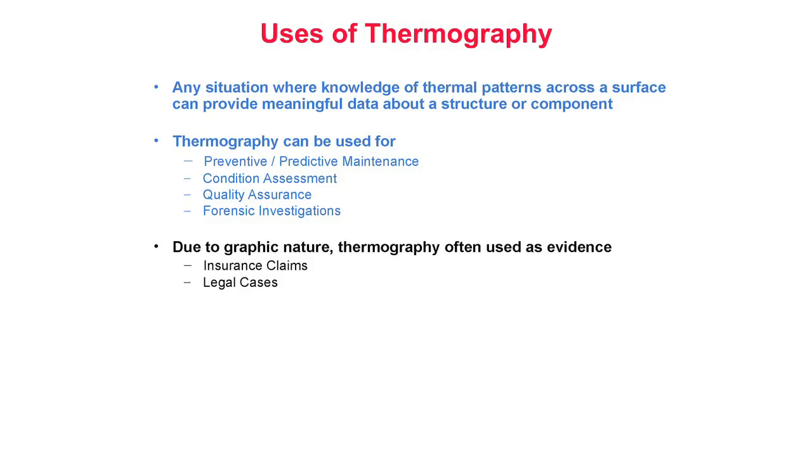Due to its graphic nature, thermography is often used as legal evidence in insurance claims and civil litigation. Because thermography can provide evidence of system or structural failures, thermographers may find themselves subpoenaed without warning to provide testimony regarding their findings. Thermographers who inspect buildings are especially likely to have their work product utilized as evidence when an inspection detects or documents material or system failures.